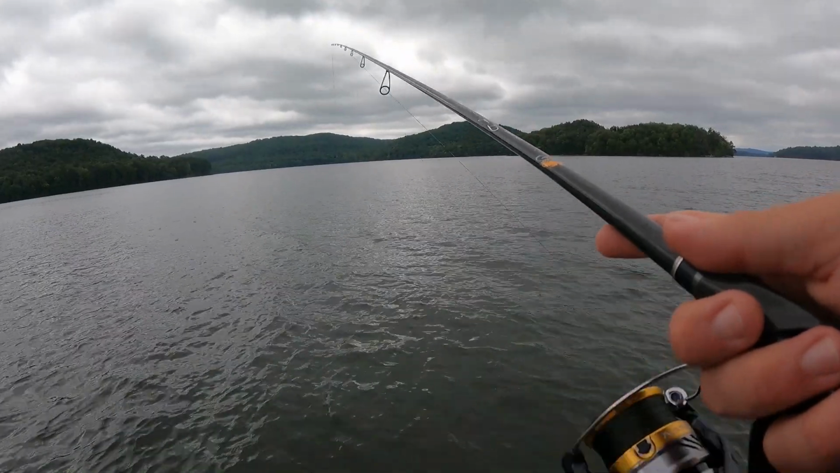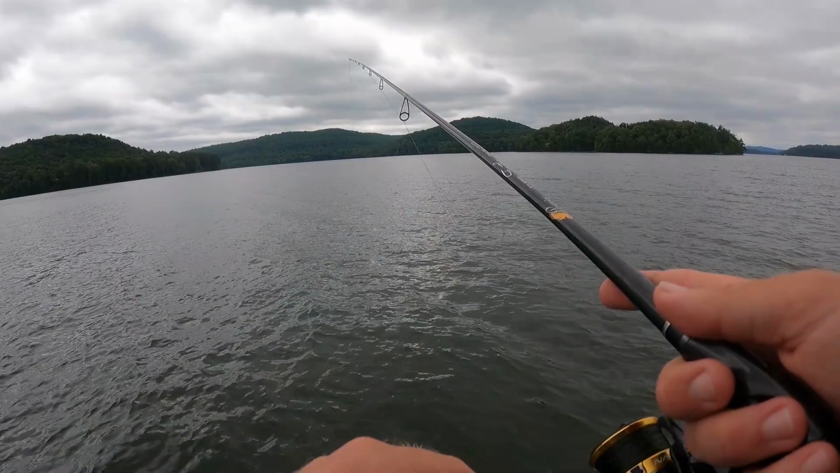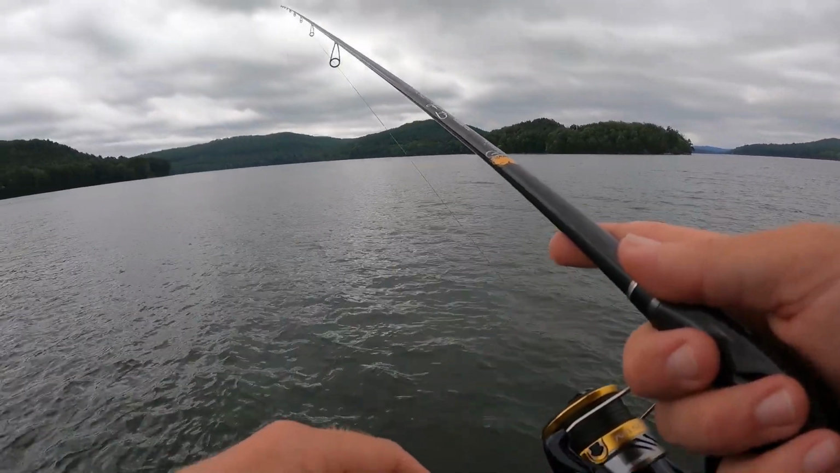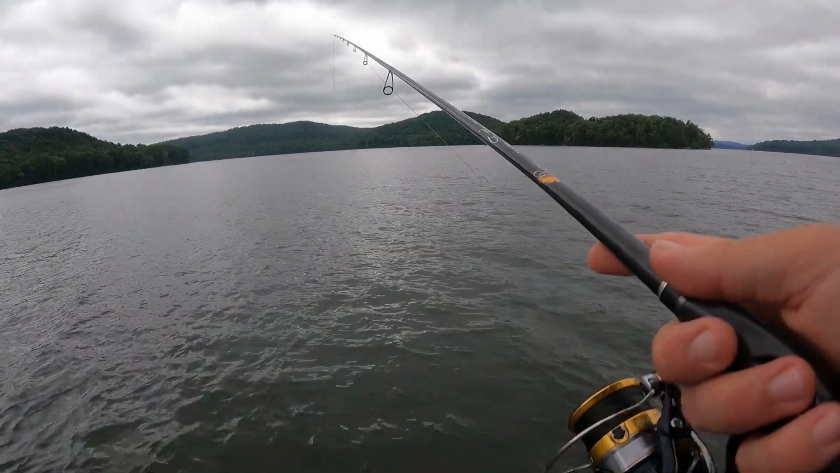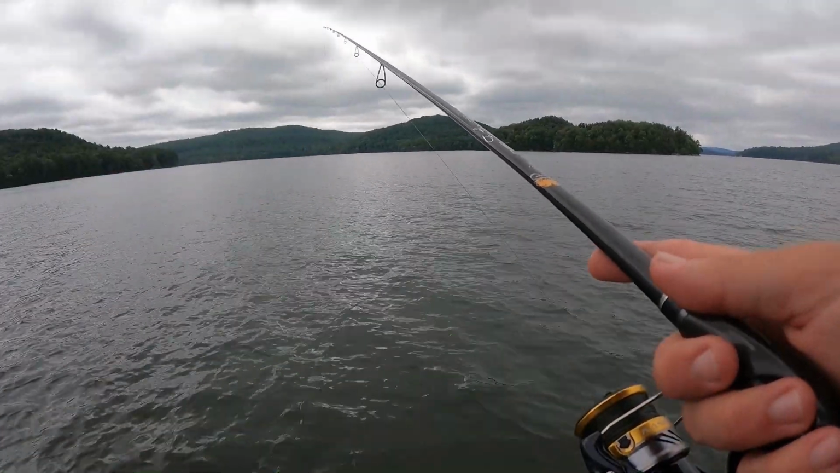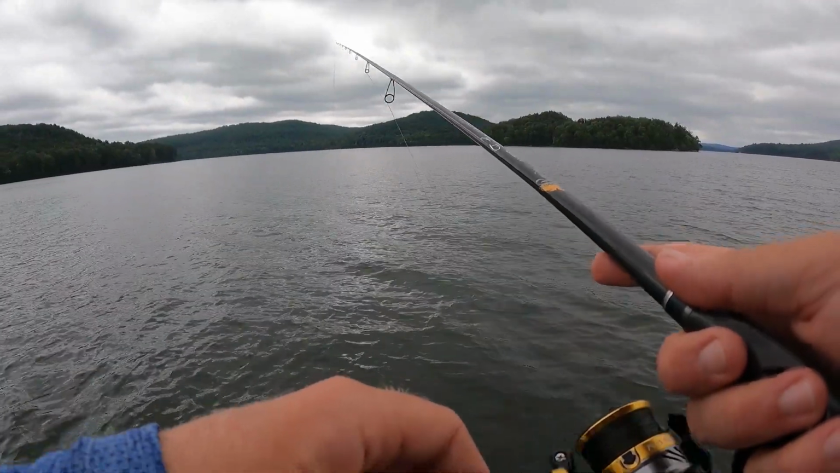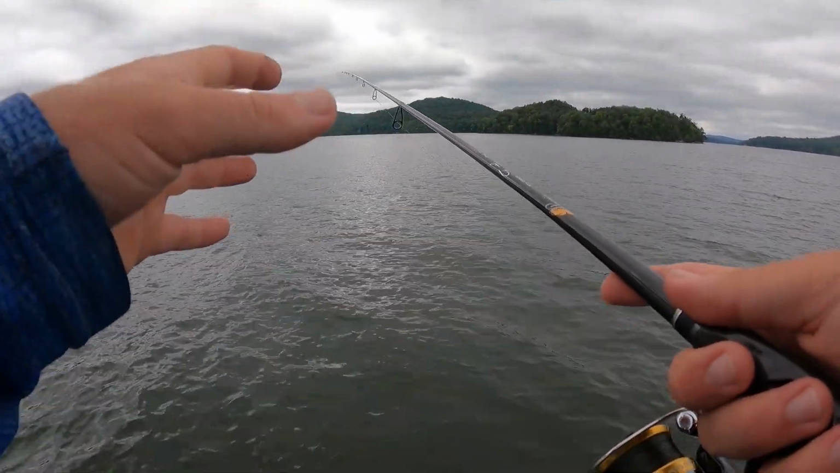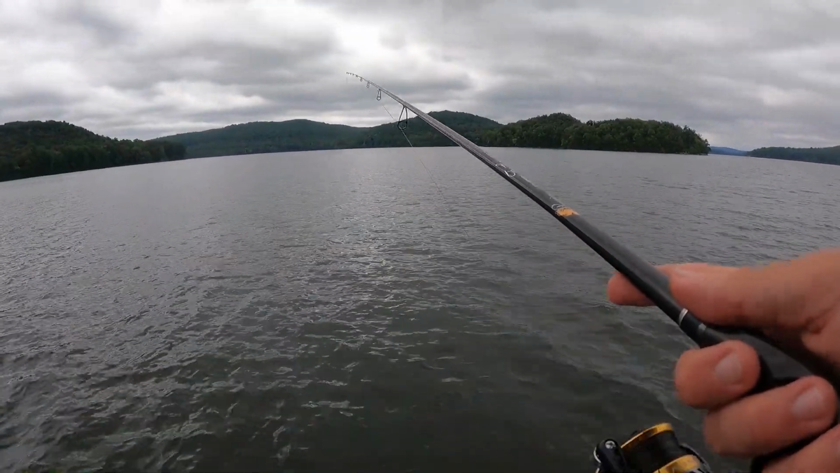Guys, I'm going to tell you really quickly what rod I'm using for the Ned rig. This is the Phoenix Feather, a 7'1" medium. It is a fantastic rod for the Ned rig. It's got just enough tip that I can feel really, really well. I can tell when that Ned rig is bouncing over rock or shell, I can tell when it's hitting soft bottom, and I can really detect the softest of bites.